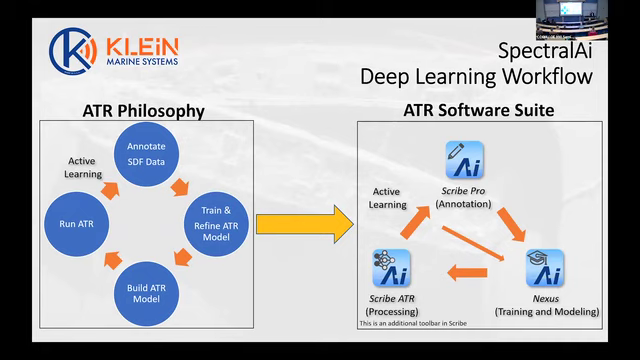Using that philosophy, we developed 3 separate software suites. There's actually only 2, but I'll explain a little bit later. Scribe Pro does all of the management and annotation of your target data. Then if you want to take that target data and train an ATR model, you use Nexus, and that does the training and the modeling. And then Scribe ATR actually runs your automatic target recognition on your SDF data. That's merely an additional toolbar which sits in this package. So there's only really 2 utilities: Scribe Pro with ATR, and Nexus.